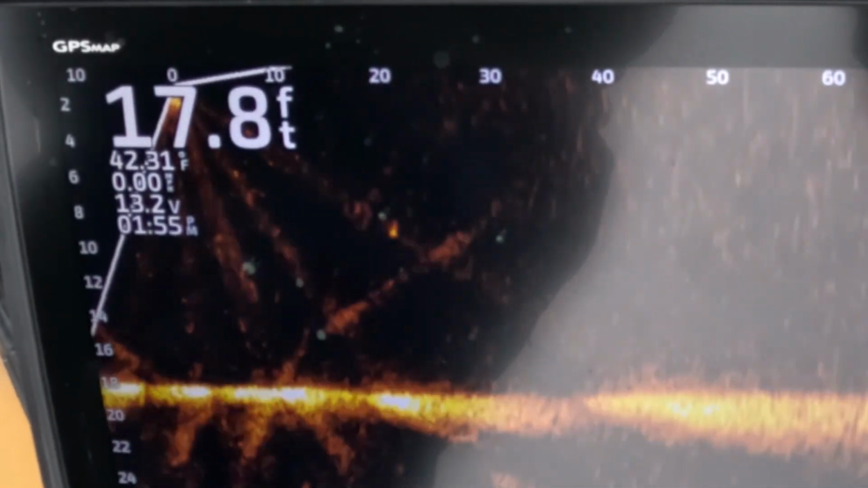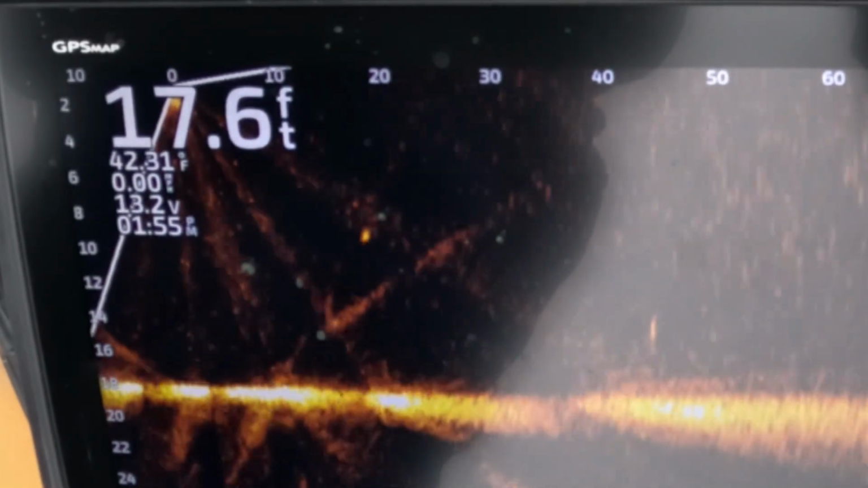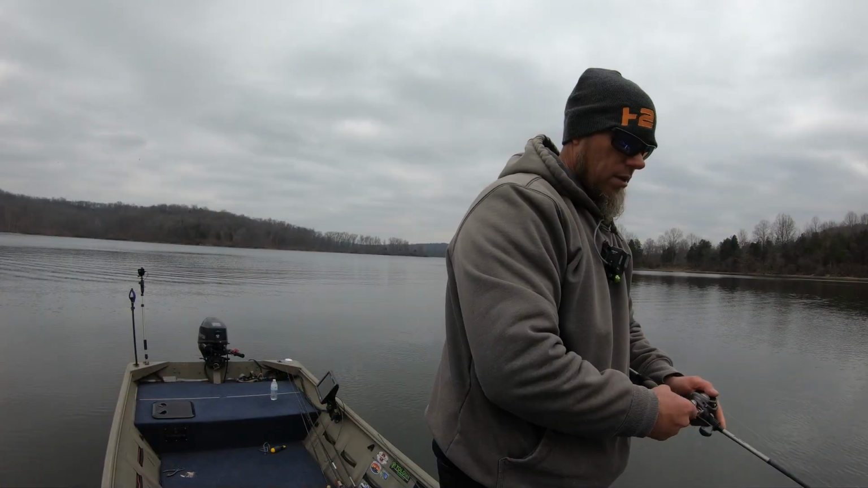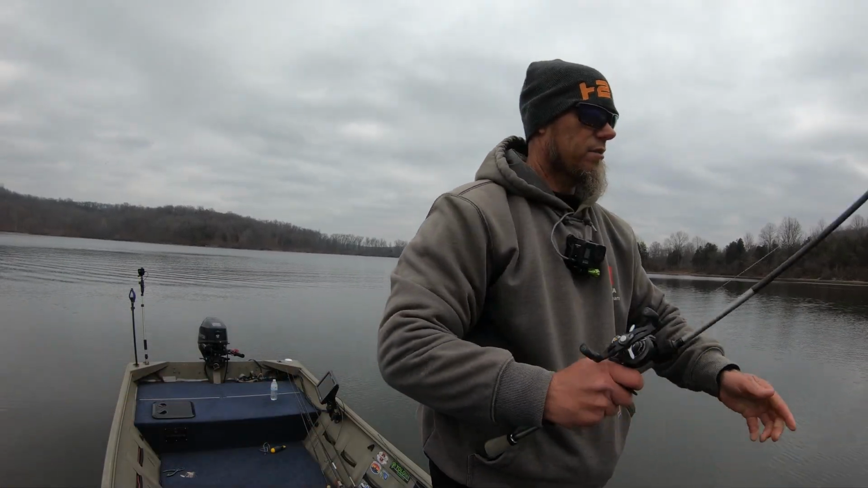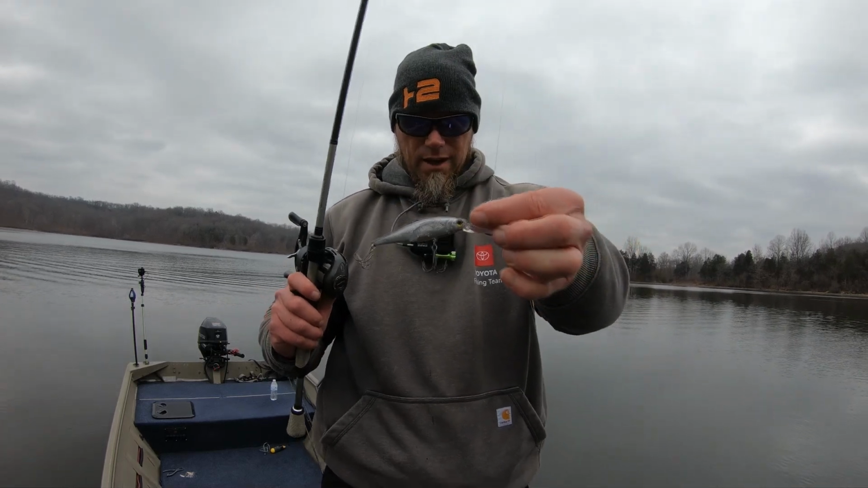A lot of these will rise as they get closer. This one's still kind of digging because of that deeper bill. So there you go. I'm calling that thing 9 to 10 foot. The Lucky Craft SP78DD. It's a 9 to 10 footer.